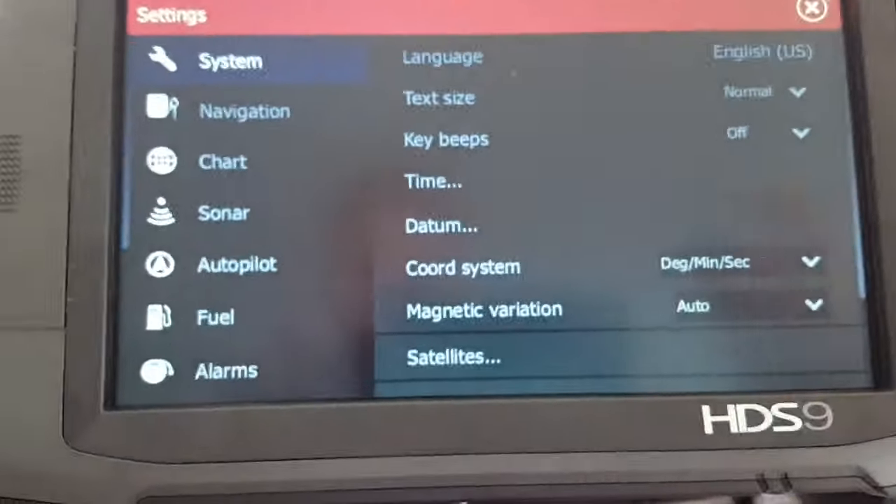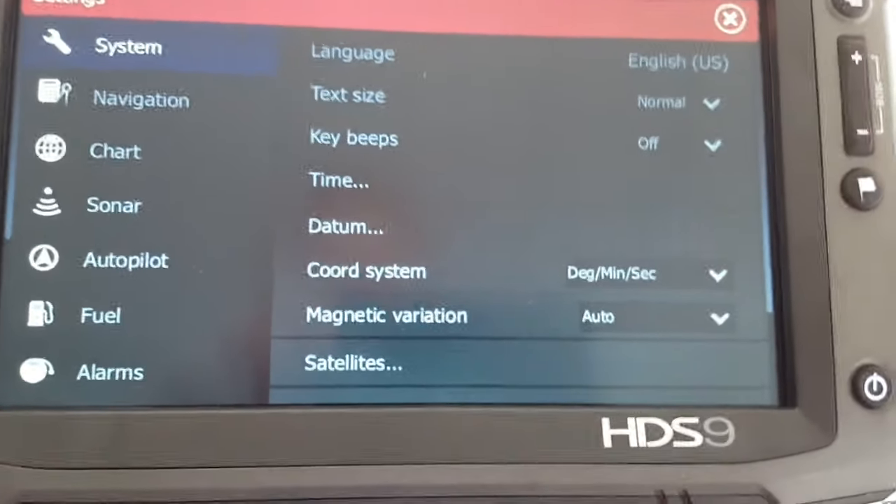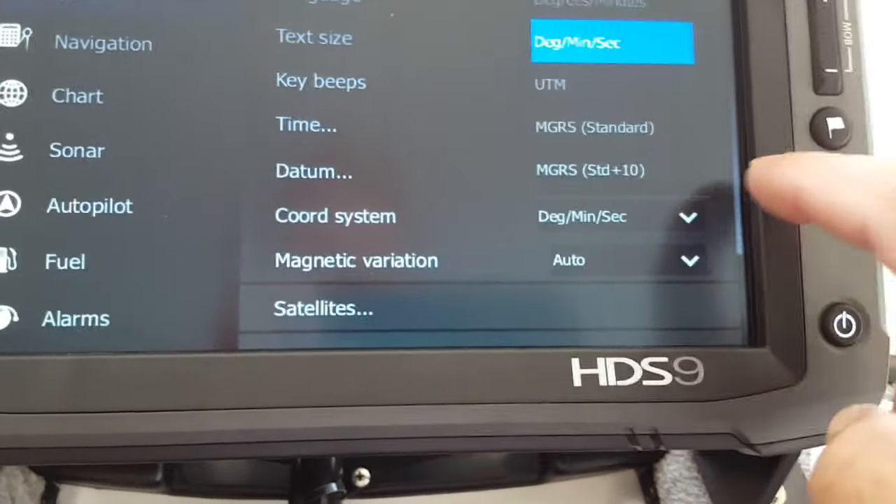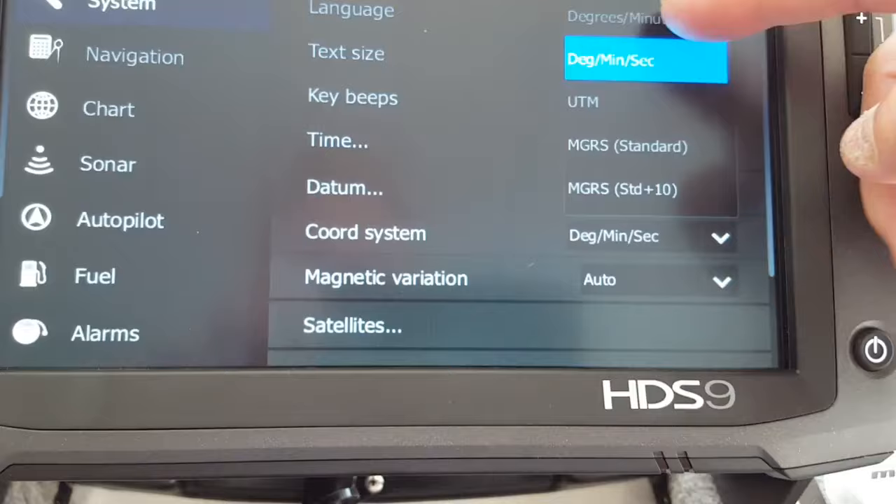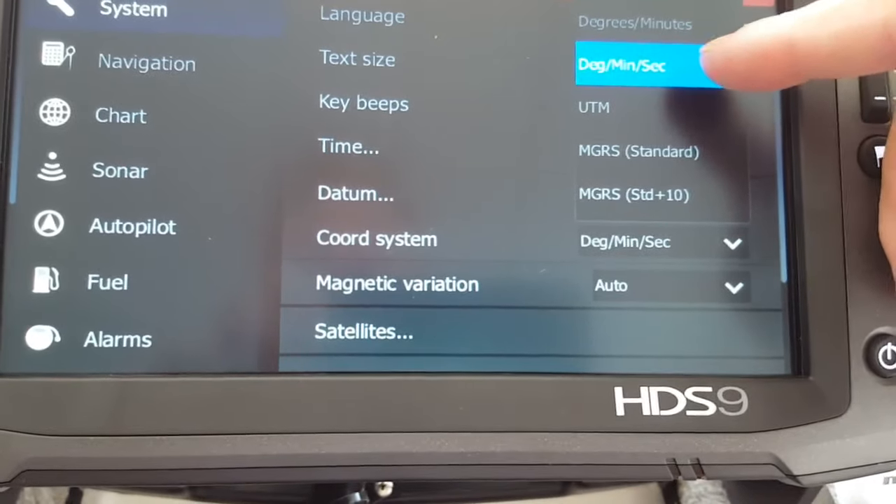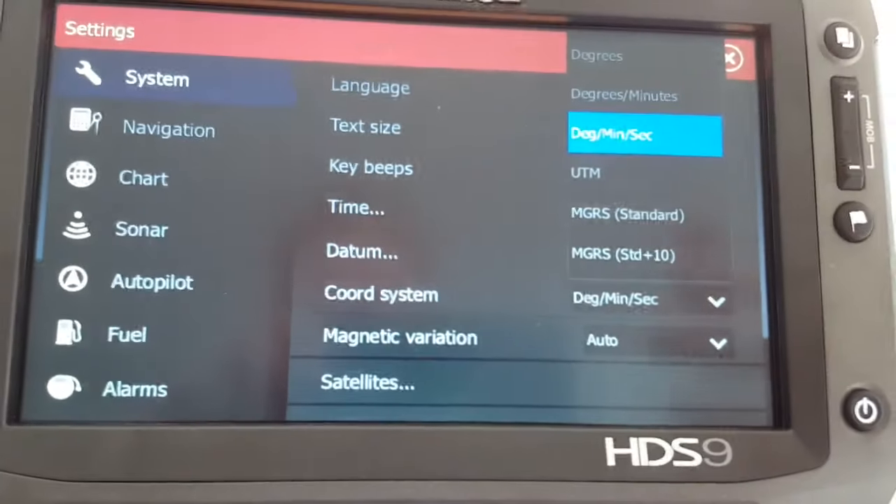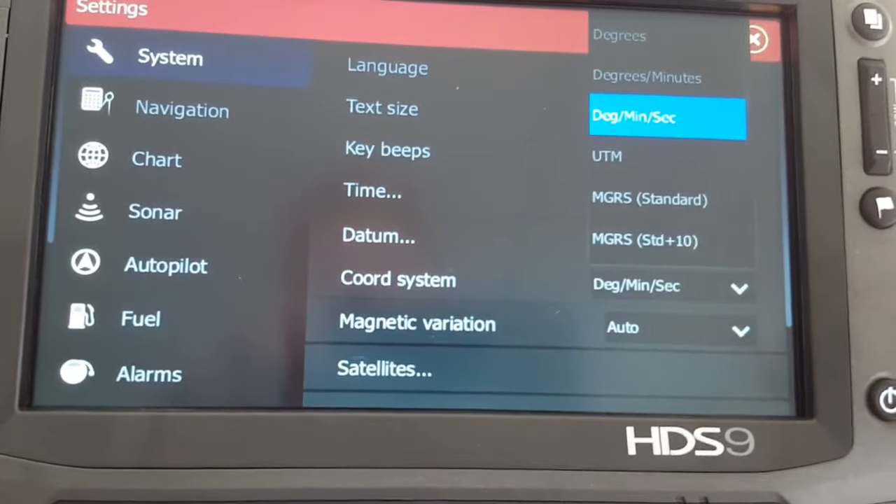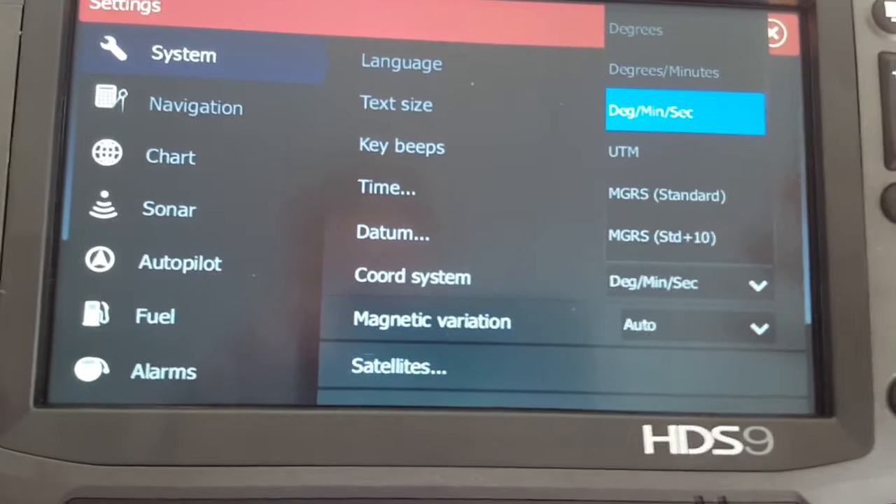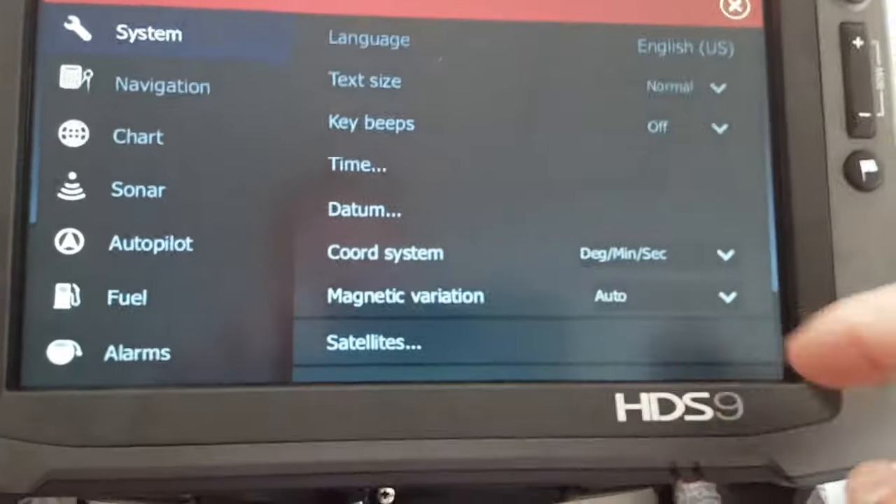You go back into settings, open it back up again, and what I like to do then is come up to system, and here's my system. Got English for US. I've got the text size at normal. Turn the beeps off. I come down here to coordinate system, and normally it defaults through Lowrance. This is usually set to degrees and minutes. I like to put mine at degrees, minutes, and seconds. To me, it just seems like it's a little bit quicker refresh rate on the screen as you're running up the lake, say at high speeds. Your screen seems to refresh and update quicker that way to me than it does when it's set to degrees and minutes. So that's where I like to keep mine.